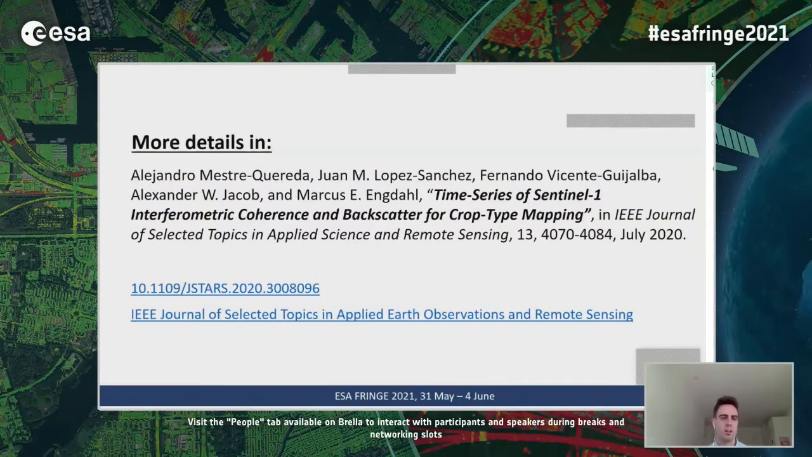And finally, more details of this work can be found in this published paper in this journal. We have put a link to the DOI and the webpage of the document.